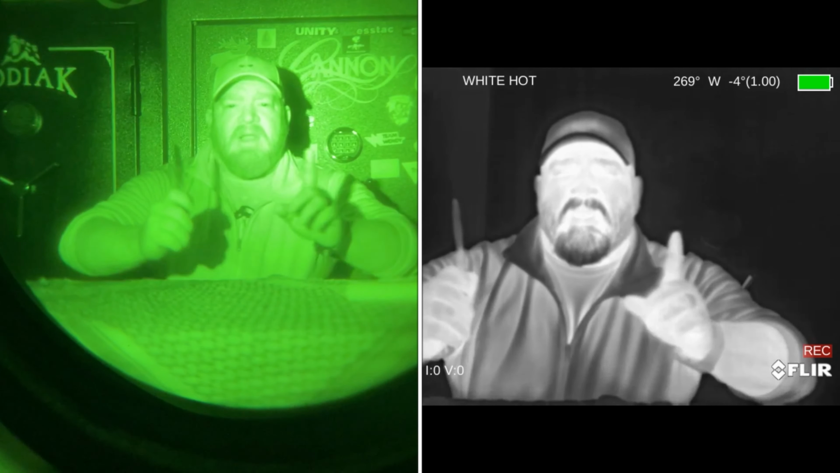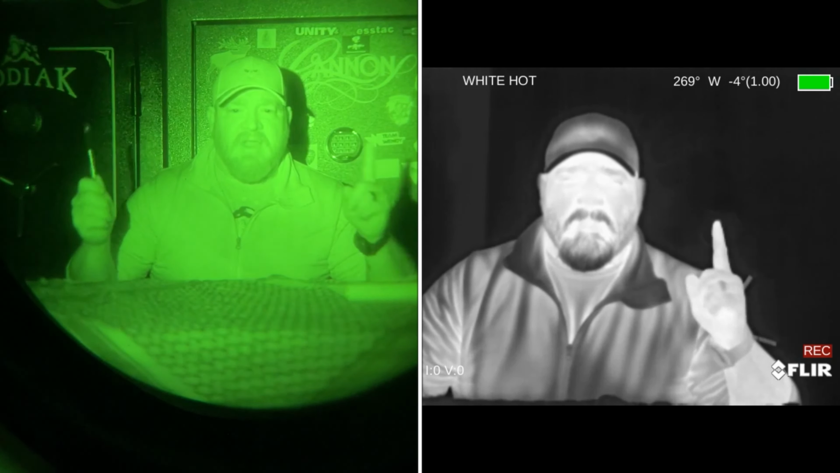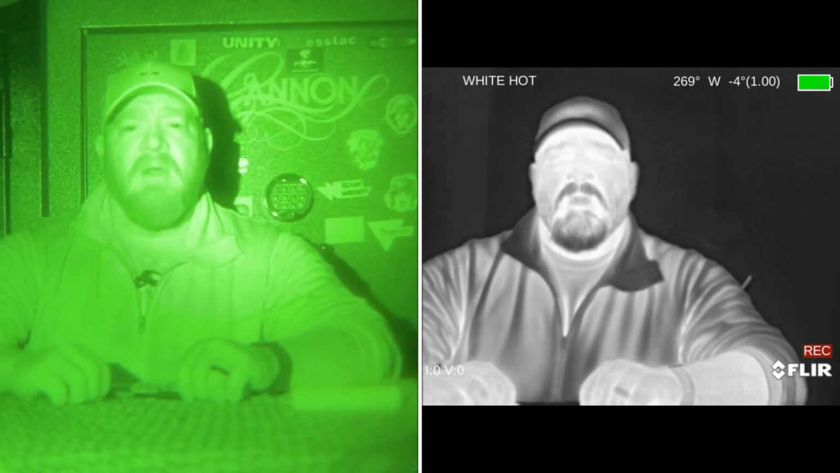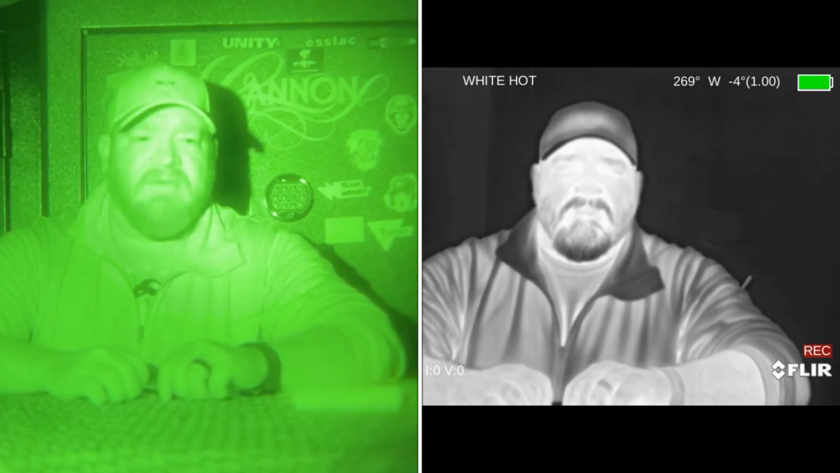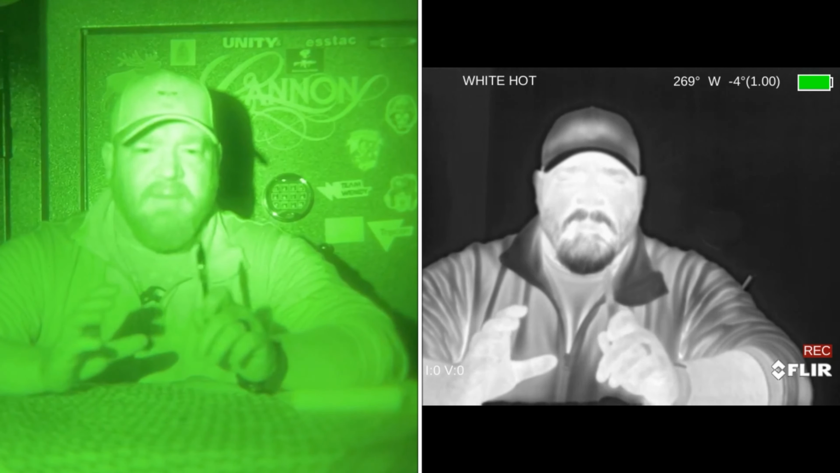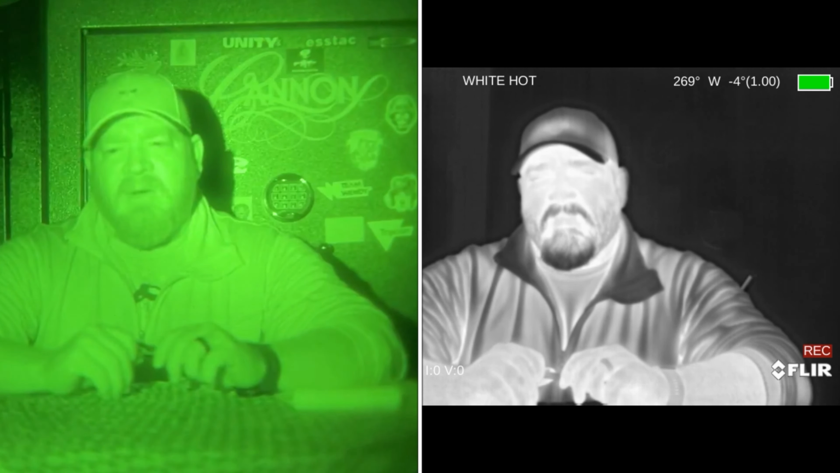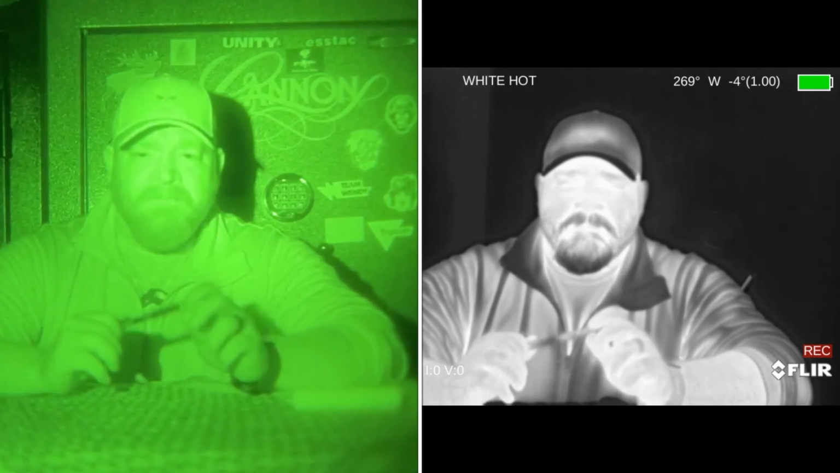And as you can tell right now, we're doing a night vision and a thermal side-by-side matchup here. So we've got night vision and thermal going simultaneously right now so that you can compare, contrast, and see the difference in the actual image quality of what you're looking at, and how all that plays into what it is that you're looking for.